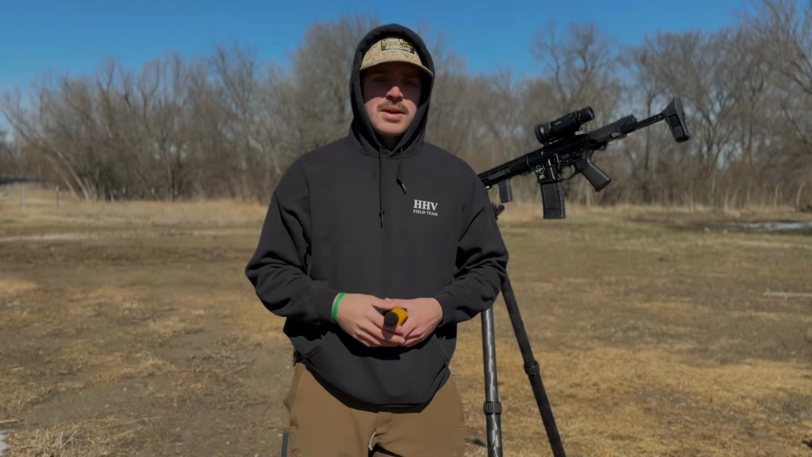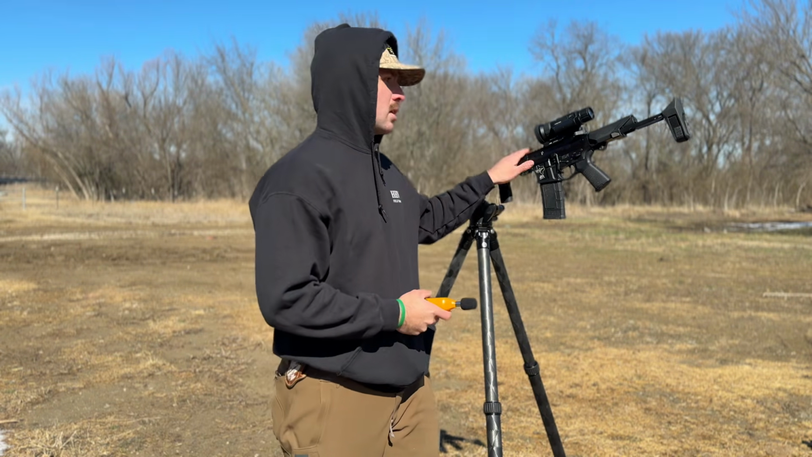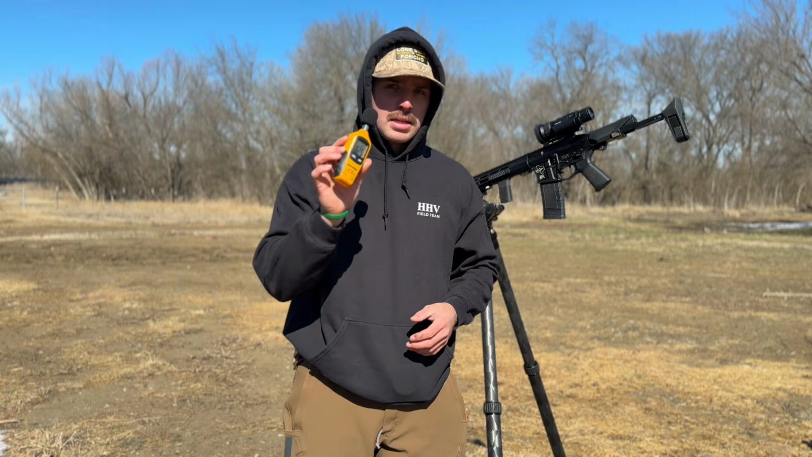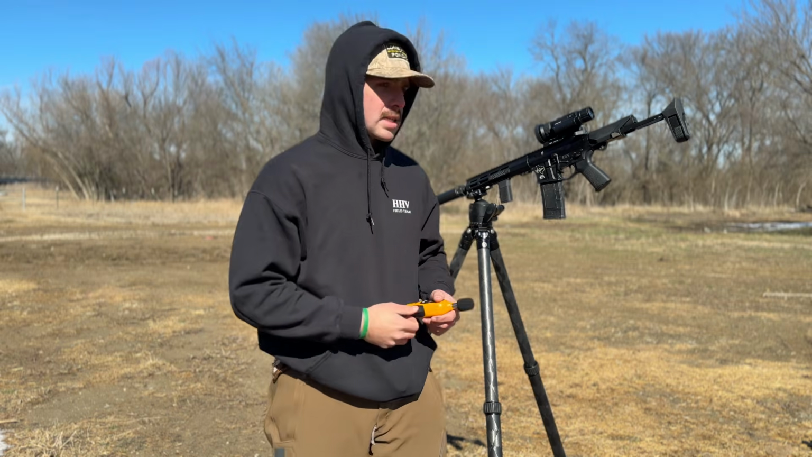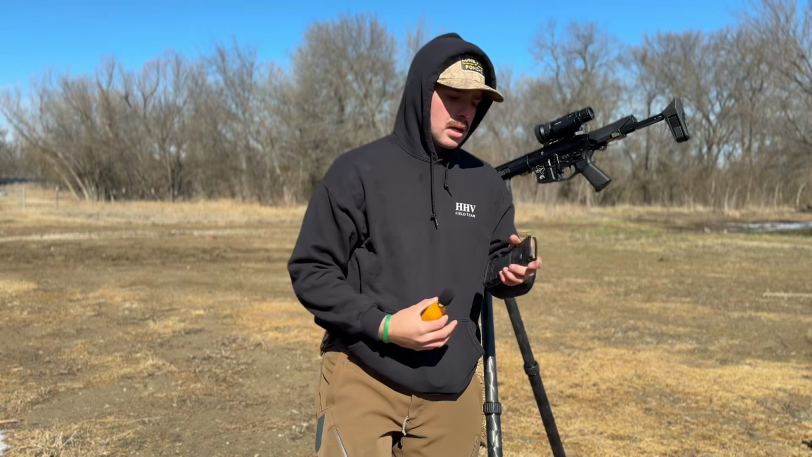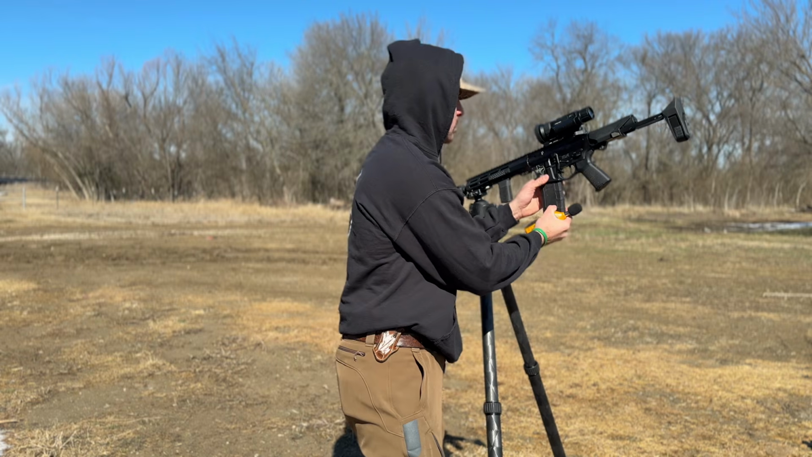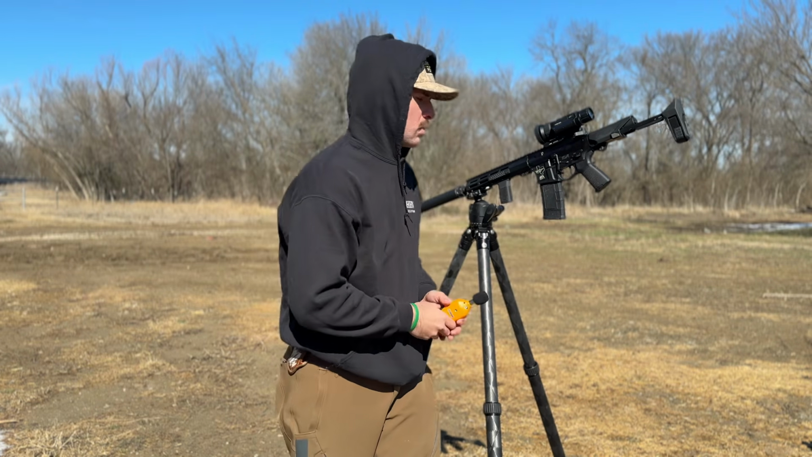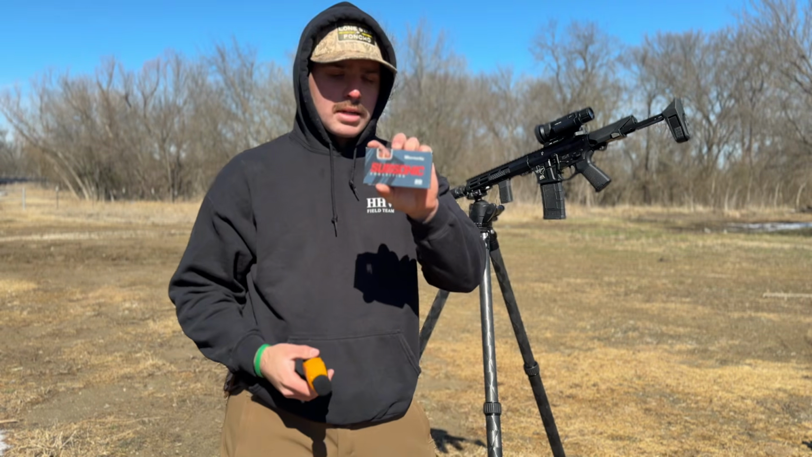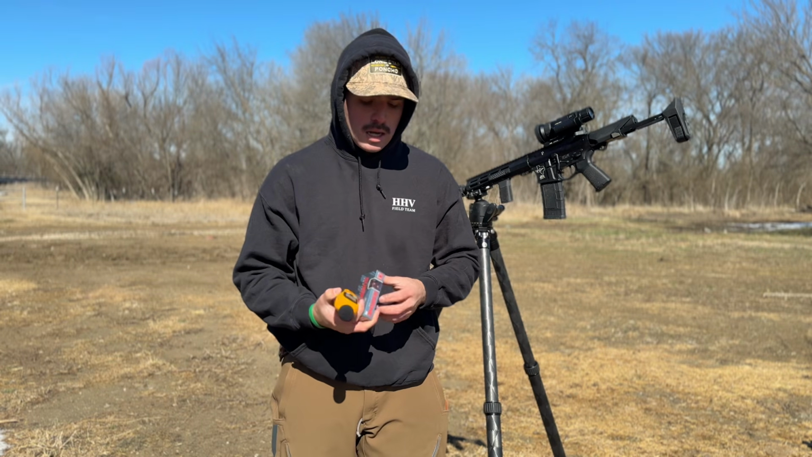What's going on, everybody? So I'm out here at a property where we do some of our sighting in for our rifles, and behind me you can see I have my 300 blackout build. What I have here in my hand is a little sound meter. So we are going to test out the ammo that I'm going to be using tonight. Normally what I'm using here is 150 grain hollow points or soft tips, and I think those are the Winchester 150 grain. But then we are going to be comparing that to some Hornady subsonic ammunition. This is 190 grain subsonic hollow points in 300 blackout.